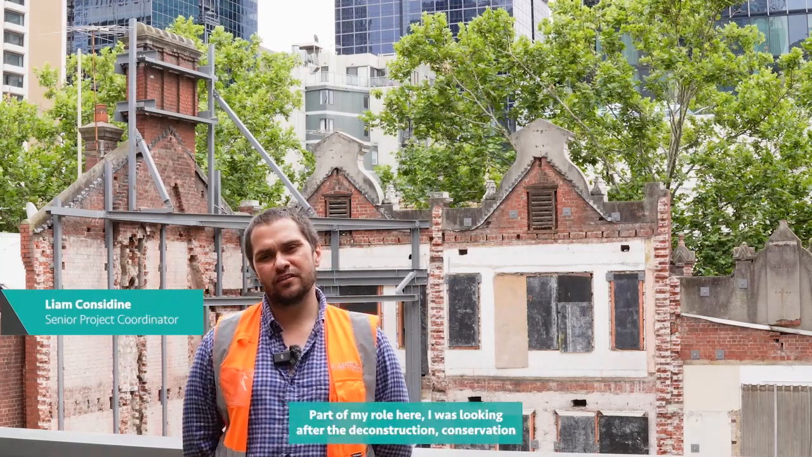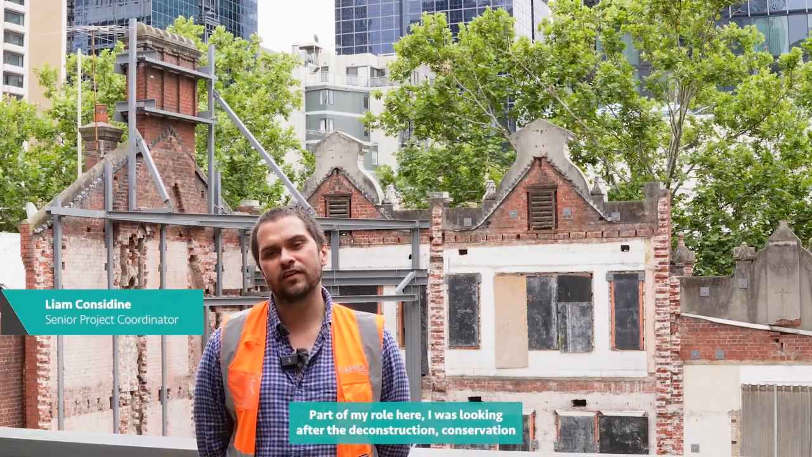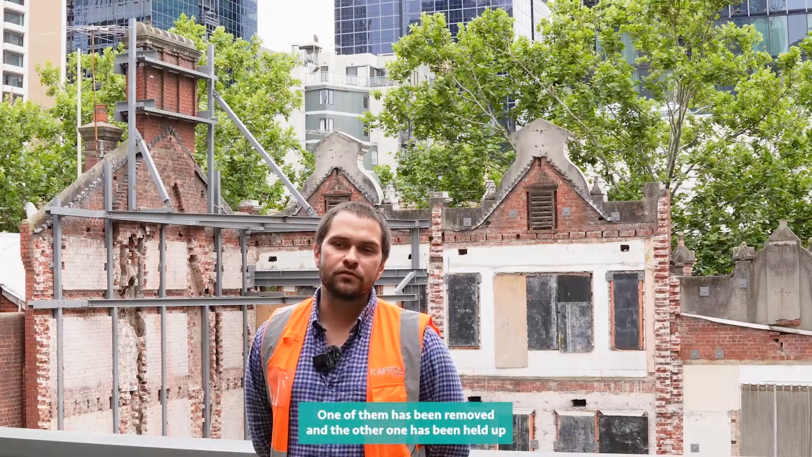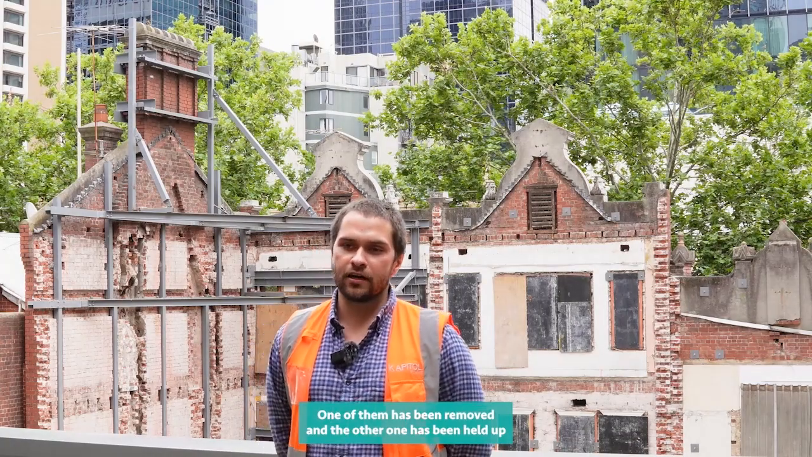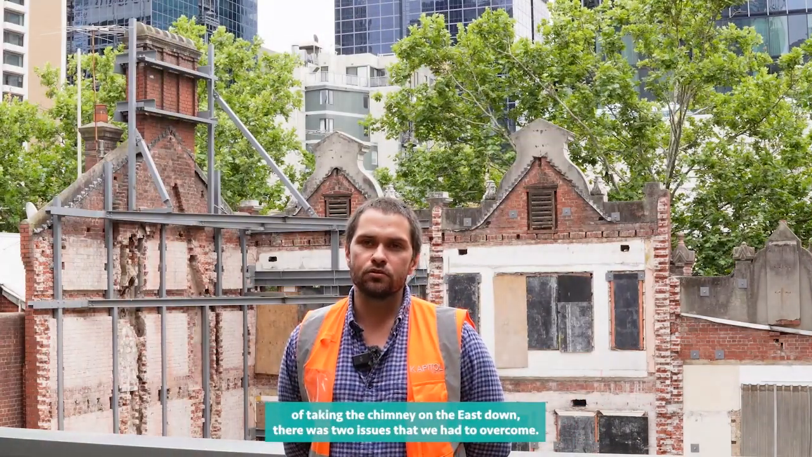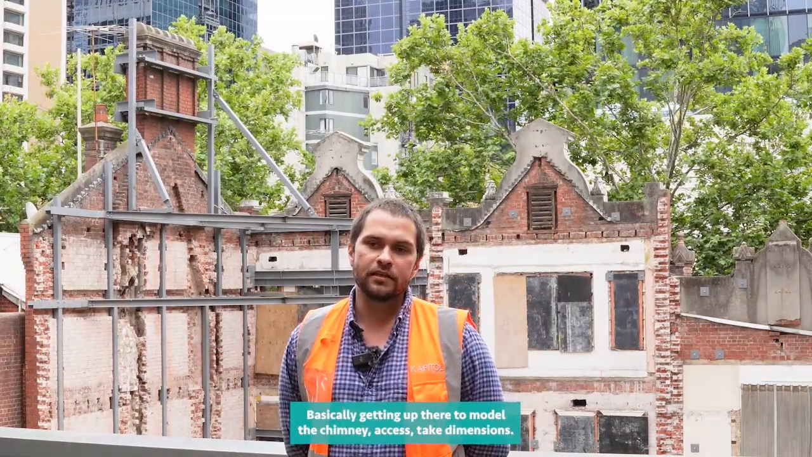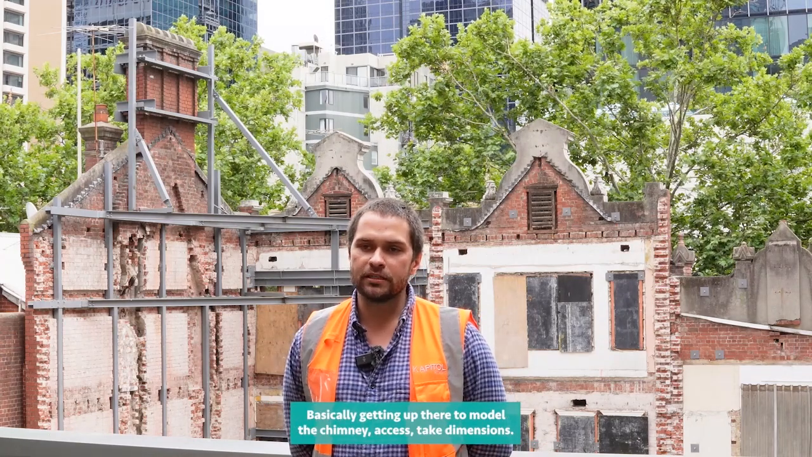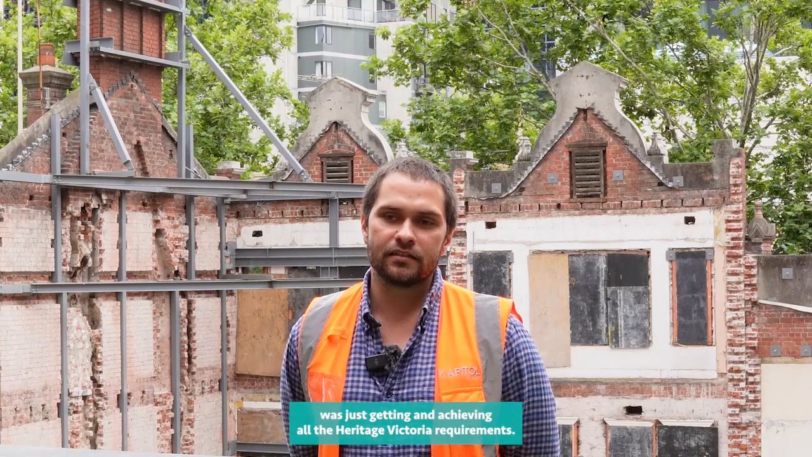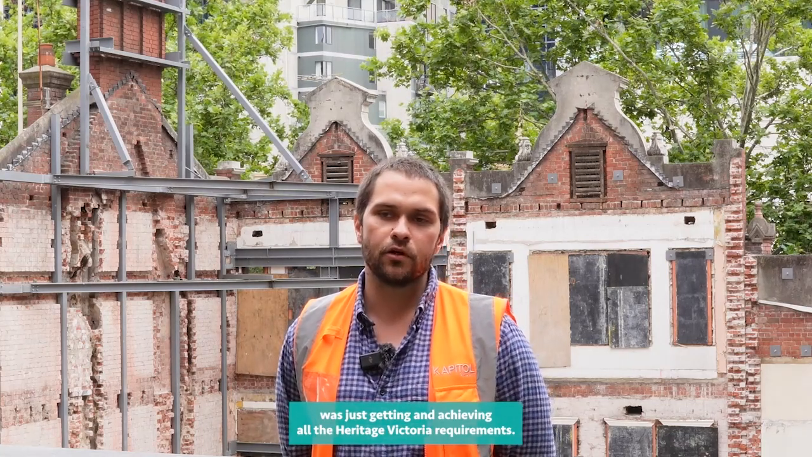Part of my role here, I was looking after the deconstruction, conservation and reconstruction of two of the heritage chimneys. One of them has been removed and the other one has been held up by some steel, as you can see behind me. In terms of taking the chimney on the east down, there were two issues that we had to overcome. Basically getting up there to model the chimney, access, take dimensions, which leads into the second hurdle we faced, which was getting and achieving all the Heritage Victoria requirements.